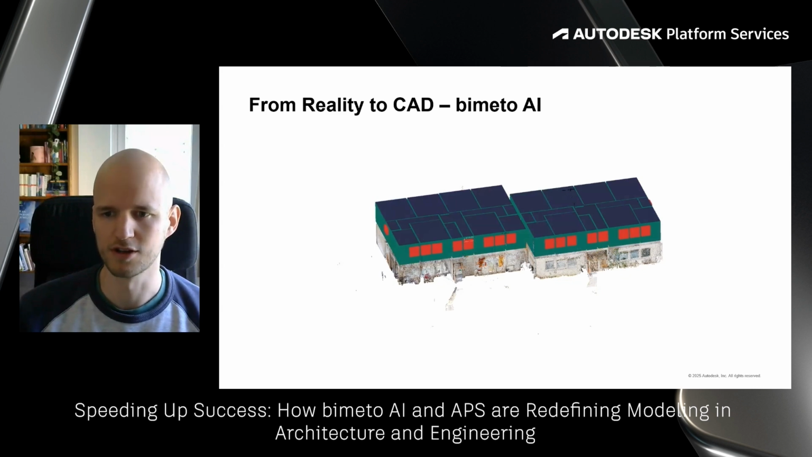Now, based on the collected information, the real magic happens, converting unstructured point data into parametric architectural objects with proper dimensions and properties. Each element, like walls and windows, is reconstructed with precision by maintaining its relationship to adjacent elements.